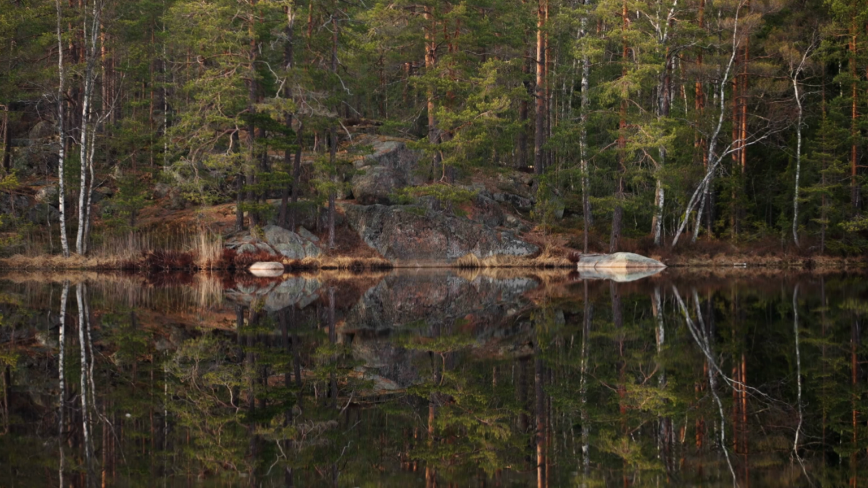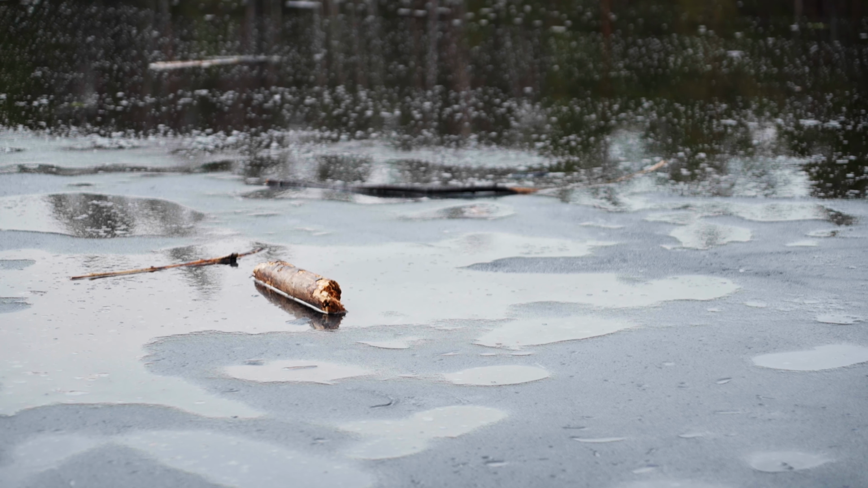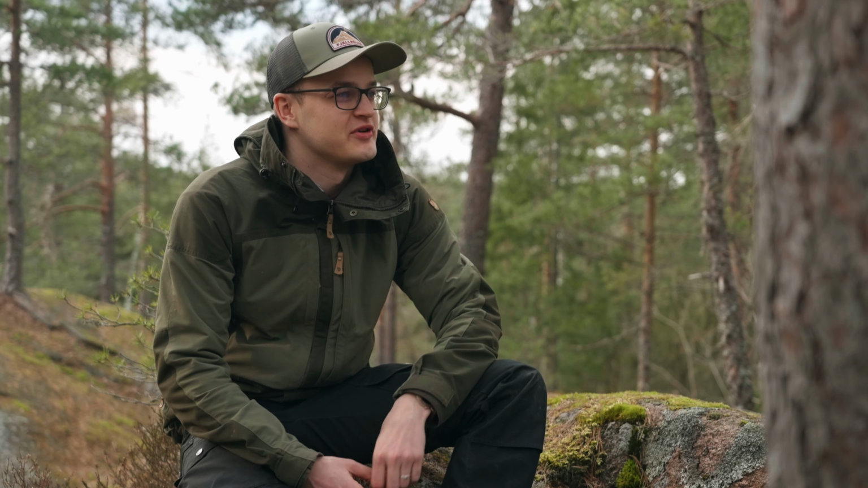So after many days of zero lynx sightings, we're now turning things up a notch. We're going to spend the night taking it in shifts with the thermal equipment to just try and spot anything. What's the longest you've gone without seeing one? After the first sighting, it took me 3 years to see it again.